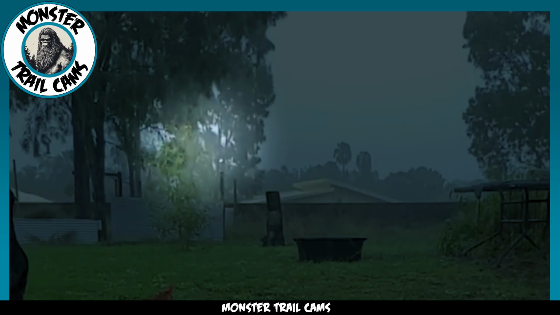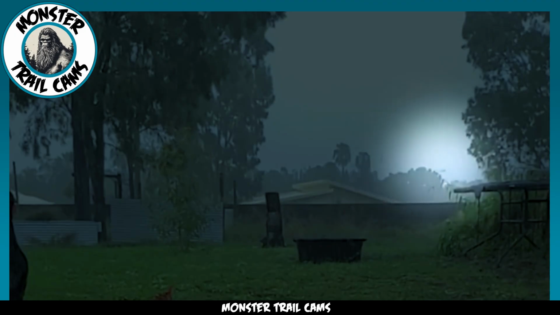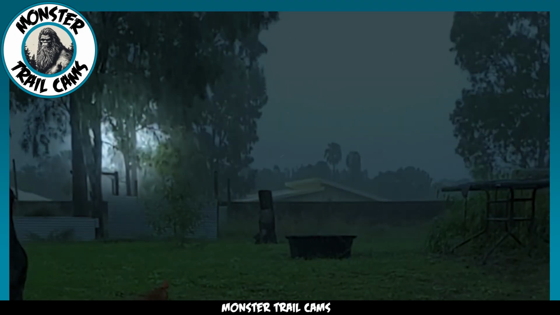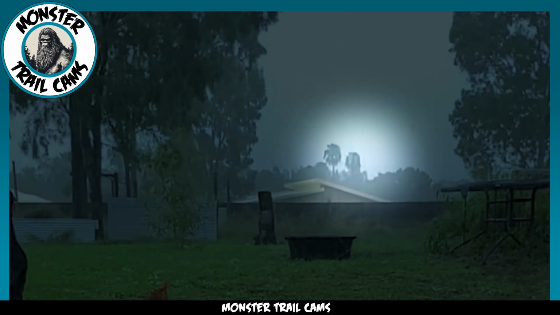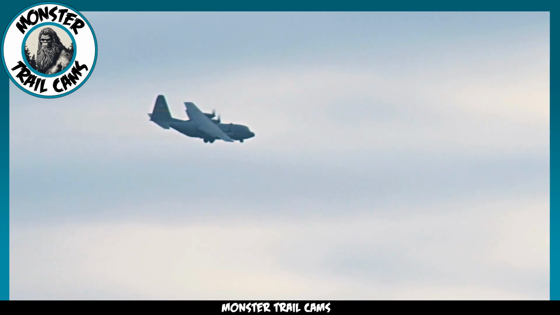But if you take a moment to slow down the video playback, it becomes clear. An aircraft zips by at an astonishing speed. What makes this sighting even more intriguing is Lainey's mention that the nearest airport is a good 30 kilometers away. Considering the distance, it's quite remarkable that such a compact aircraft could move at that pace.